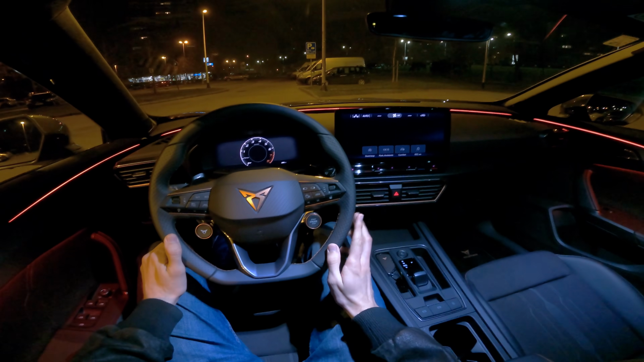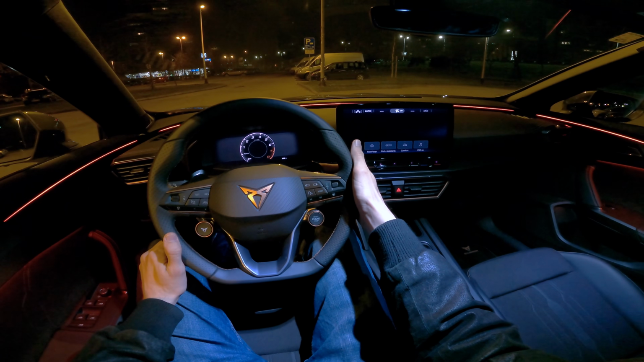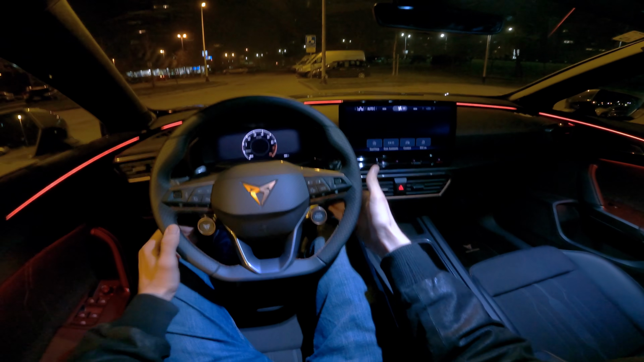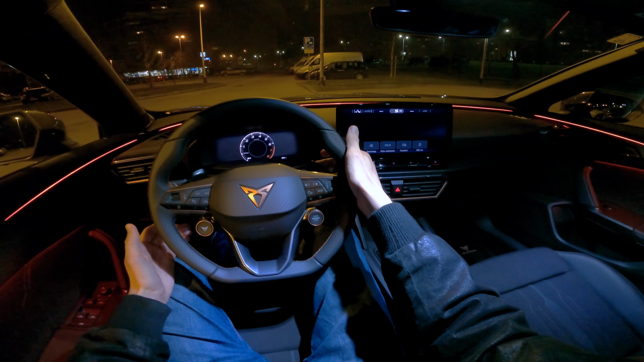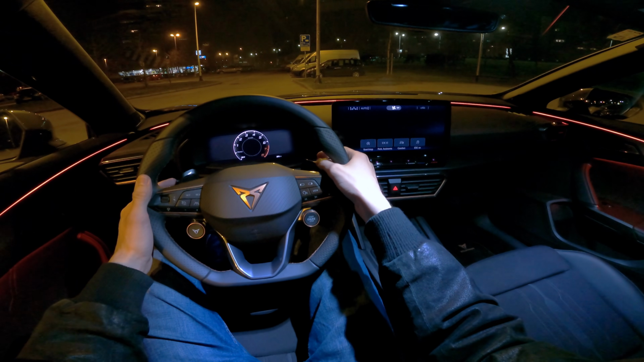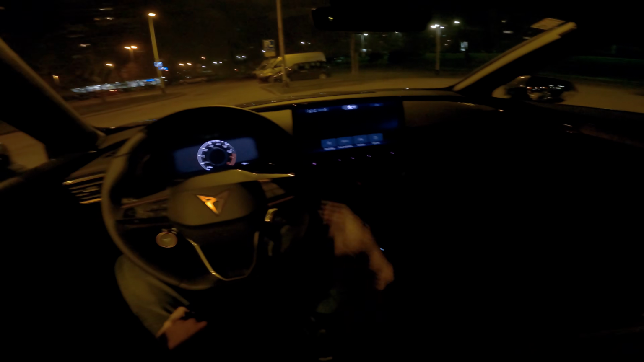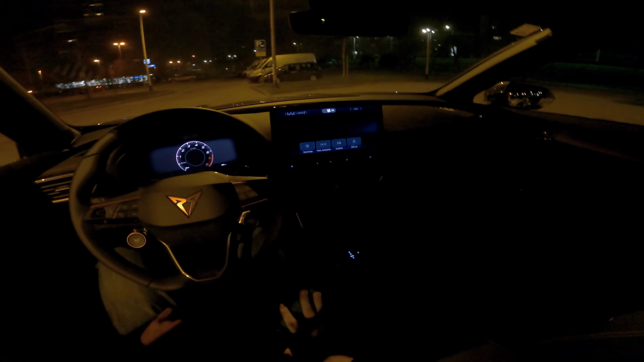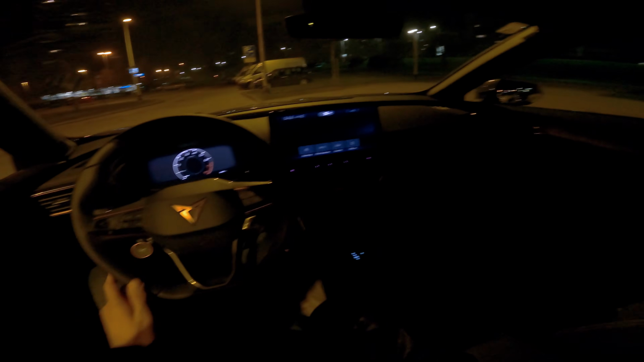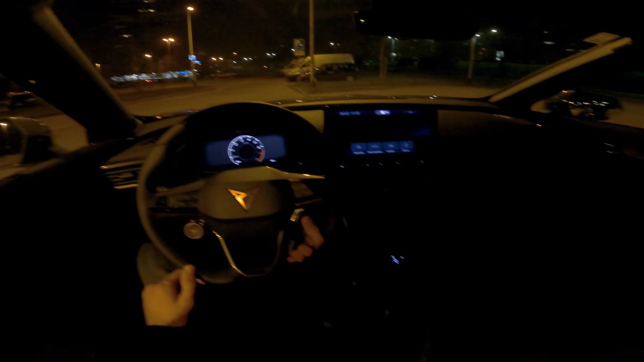One thing, I'm always honest. The sport paddle plus, listen to this. They're kind of long and probably people are mostly touching it on the top. The other one's solid, but this one is making this plasticky sound. Everything else is solid build, so no issues whatsoever. So let's start the car.